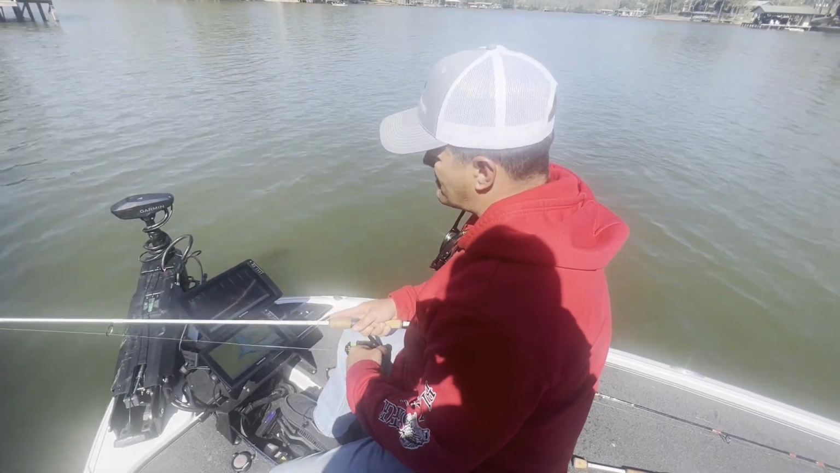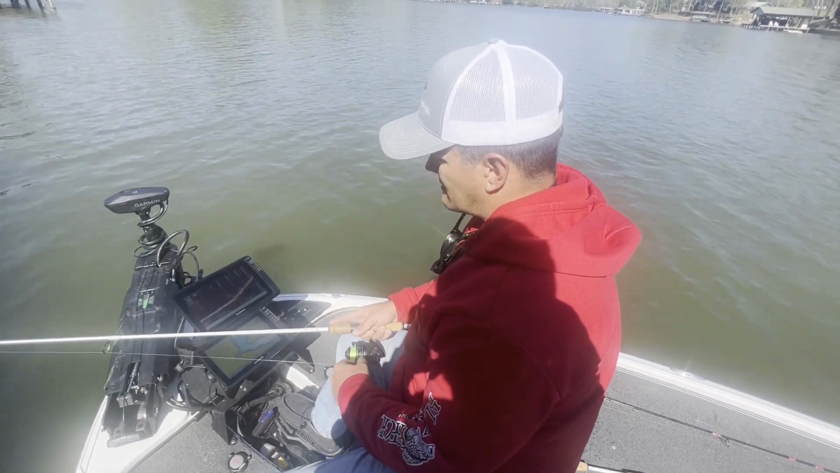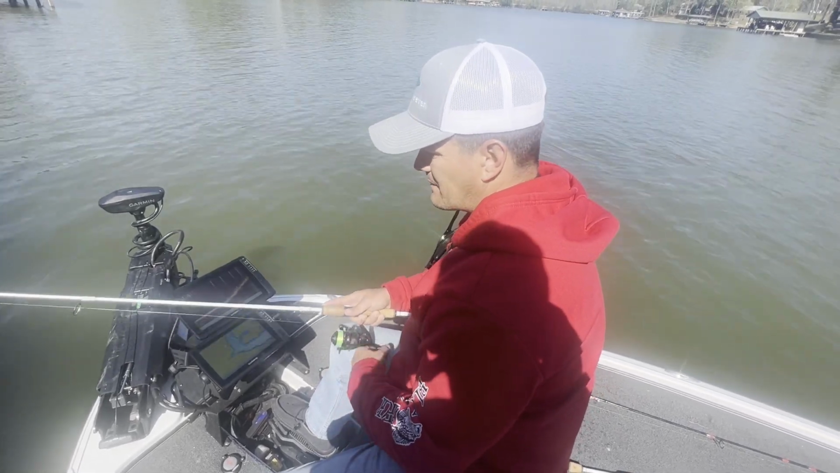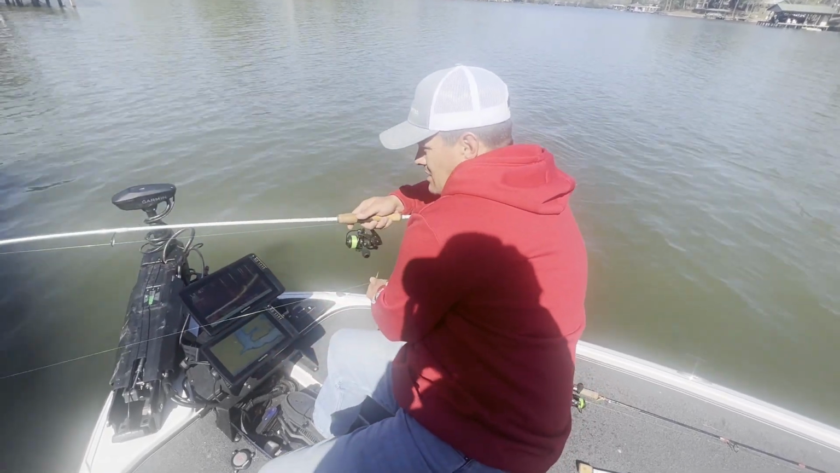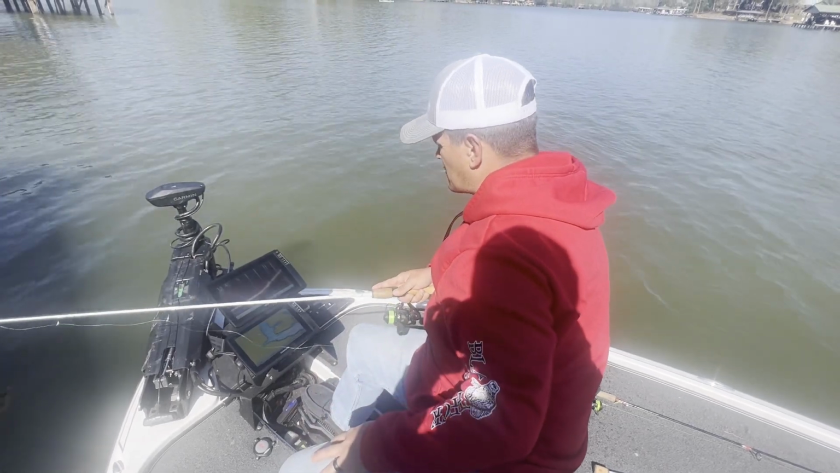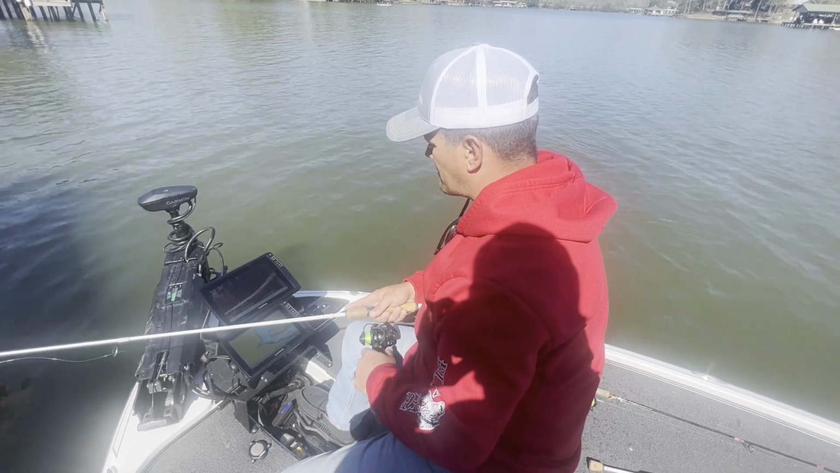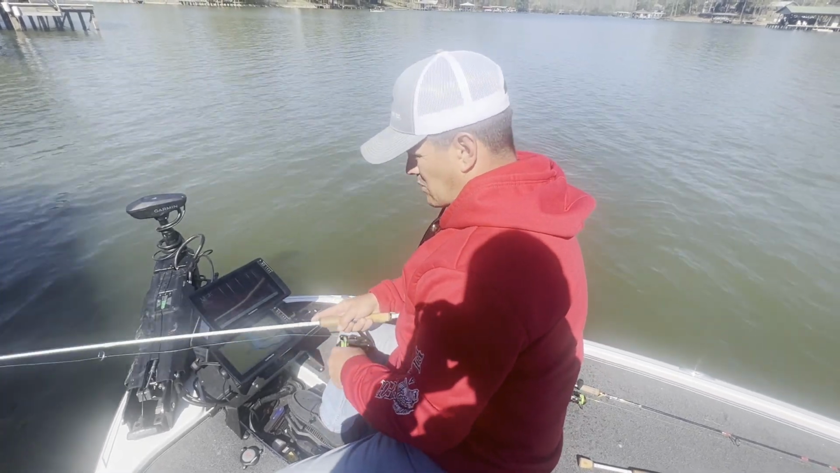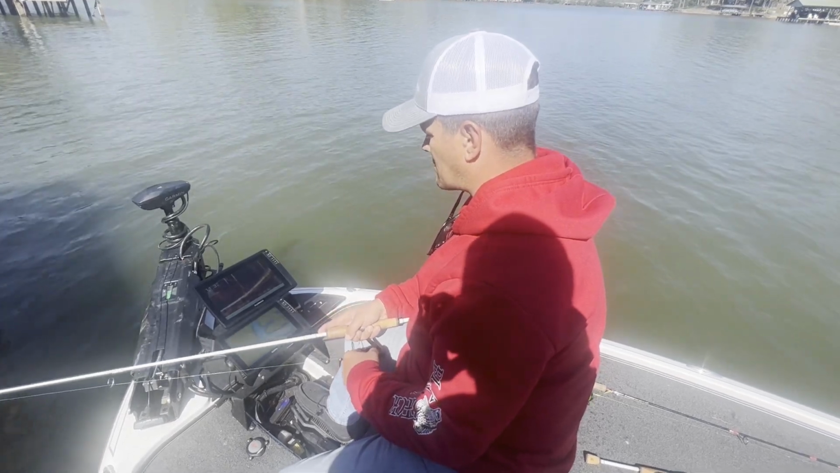Just sitting there hammering them and hammering them, they'll lock down. They'll get wise to what you're doing. They get wise to the game. And sometimes we'll go back and throw a totally different bait than what we threw the first time, and we're able to pull another couple fish out of that dock that otherwise we wouldn't have caught.